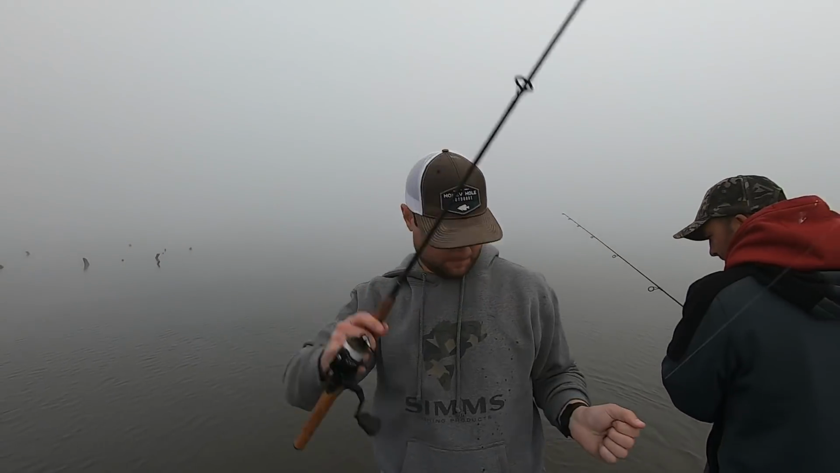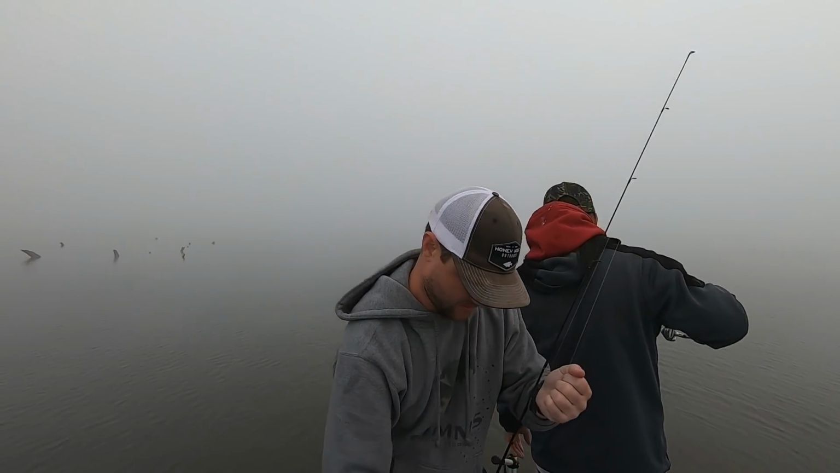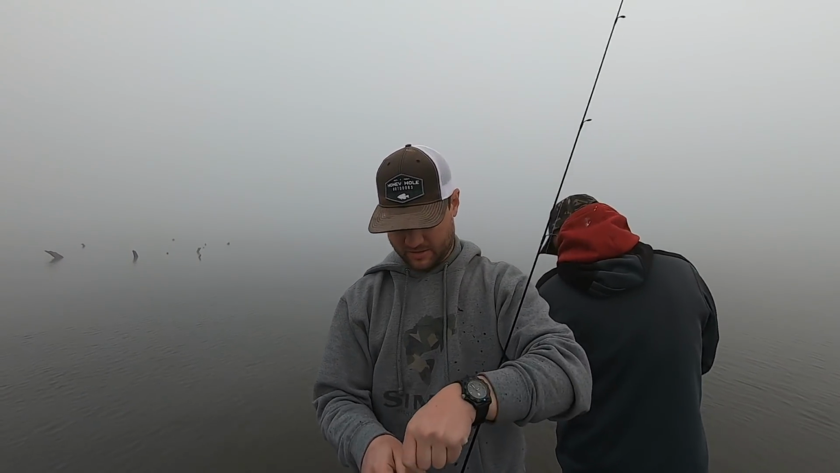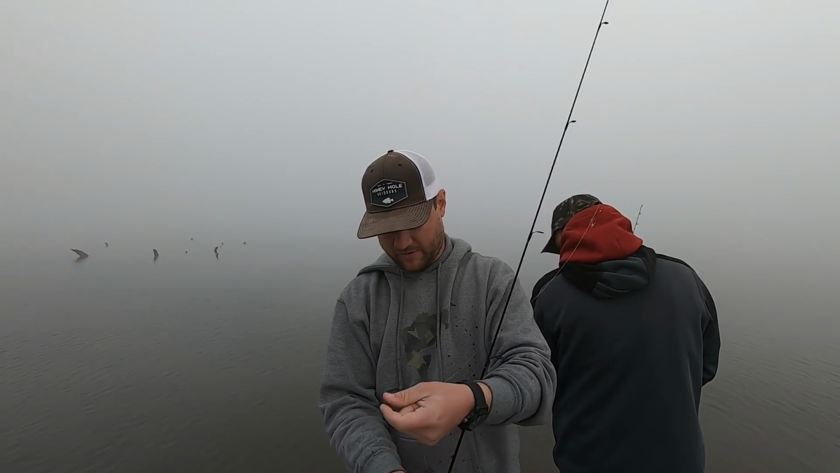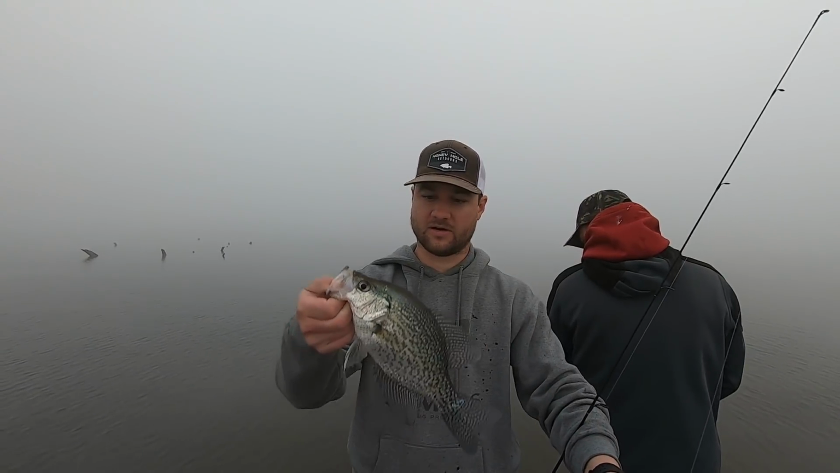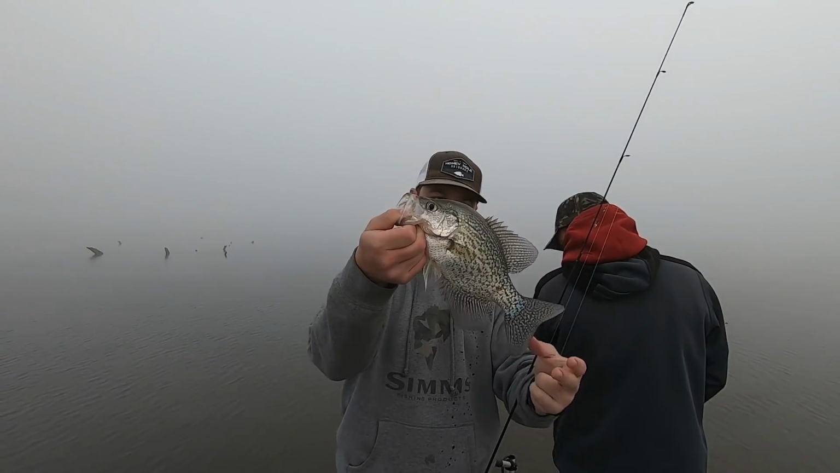Here we go. Not a bad fish start day. I lost one right off that tree. We're gonna show more of the graph later. We're just kind of getting out here. It's kind of hard to do in this fog. He's probably right at a pound. I think AJ just missed one.